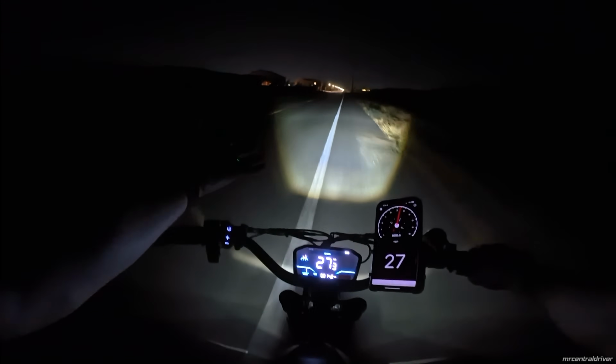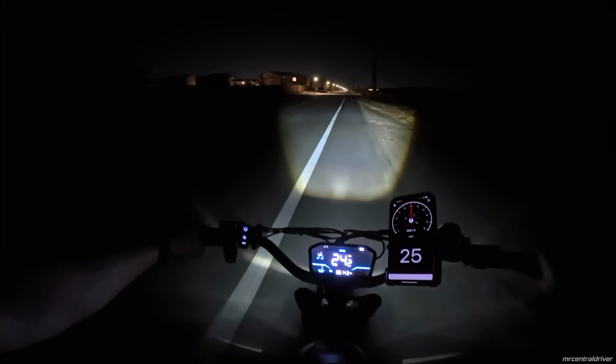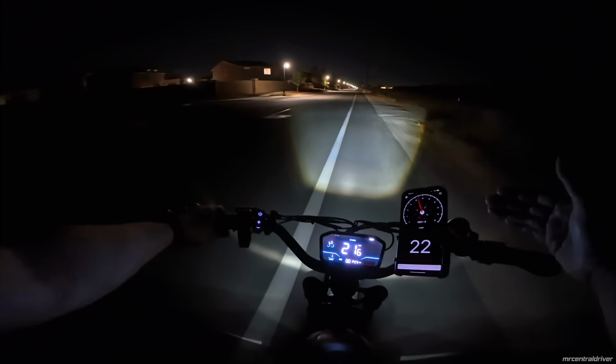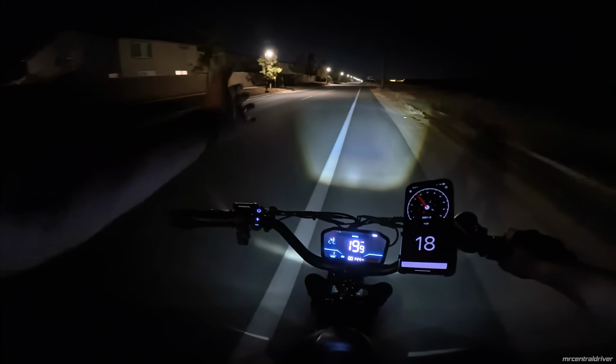And checking out the headlight, it's great. But the one thing I wanted to say about it is it's dim. Again, the camera might be making it look a little bit brighter than it is. If I had to go off, say, the Ghost Cat that I just recently reviewed, it doesn't look that bad. Let's say the Ghost Cat's a 10 out of 10. This right here is about an 8 out of 10. And it looks really nice, widespread.